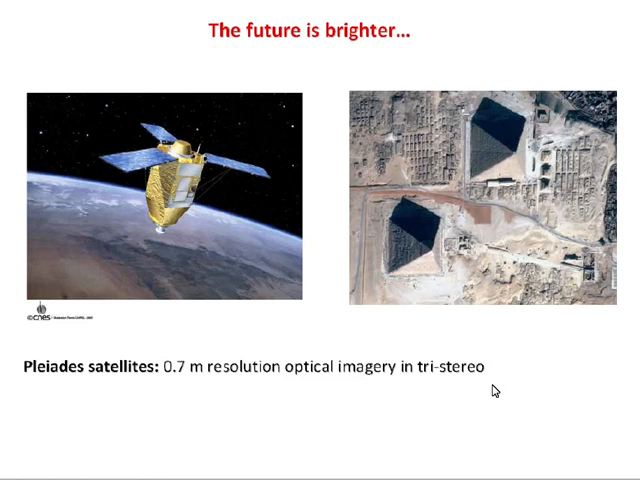And from those, it should be able to measure roughly 2 meter resolution topography anywhere in the world. It's not going to be freely available, but SPOT data used to be available quite cheaply, and I think there's a scheme in place to offer this at a reasonable cost.